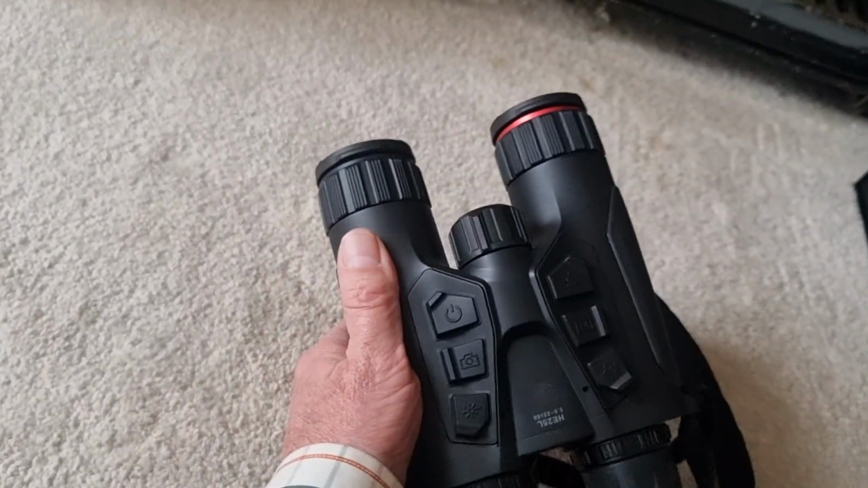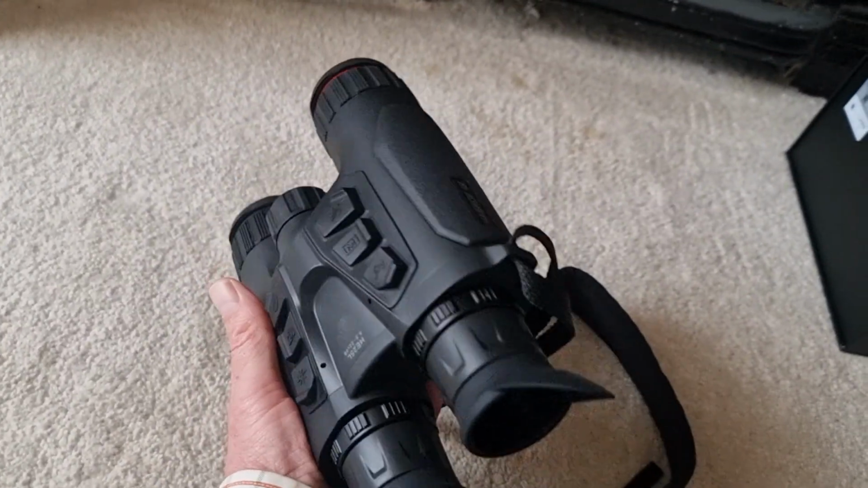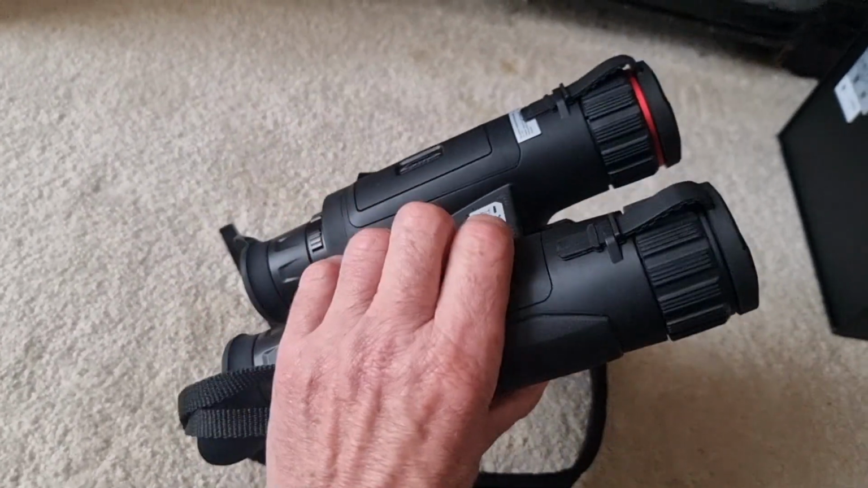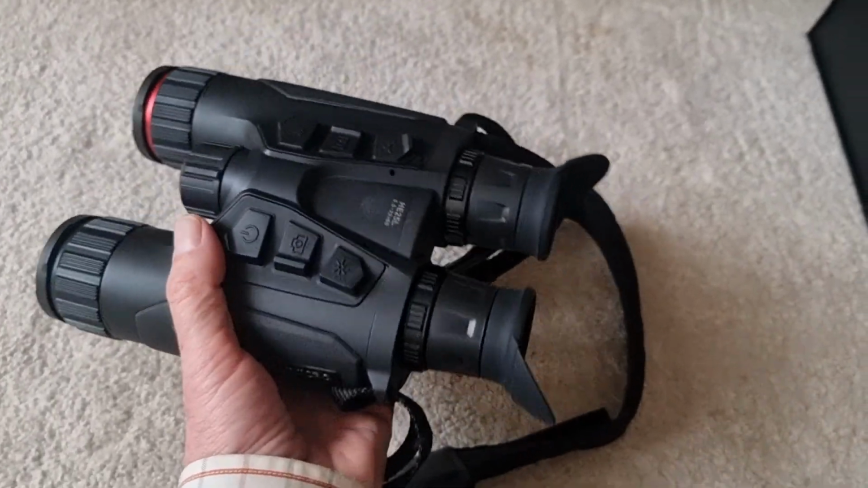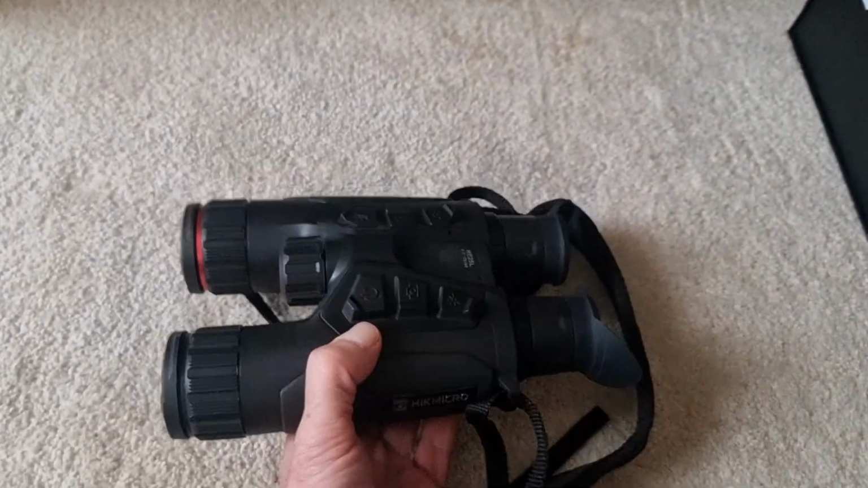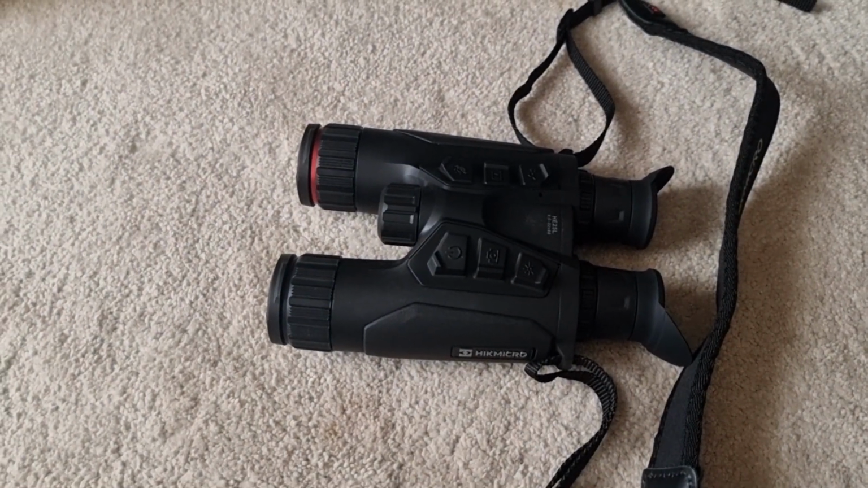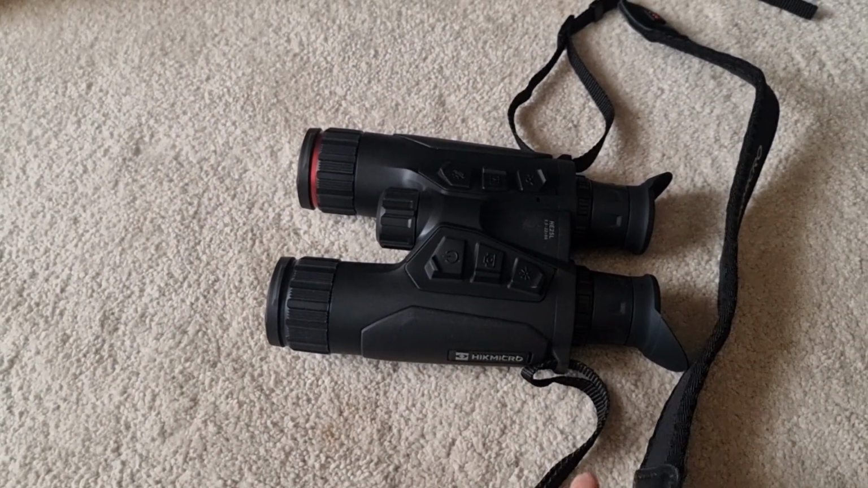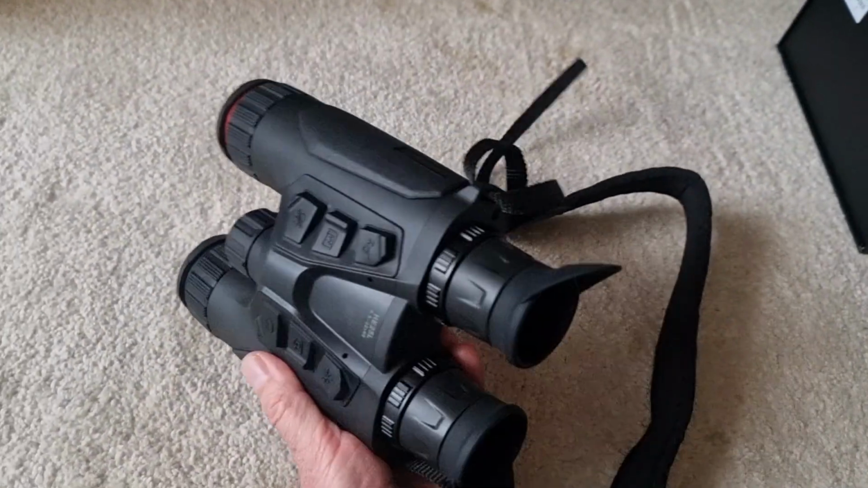It's light, it's fairly compact, the body is magnesium, so it's not a cheap plasticky thing. As you would expect from Hikmicro, the quality seems to be right up there. I think from an air gunning perspective, these will or could replace the separate LRF binoculars and thermal. You've got everything in one bit of kit.